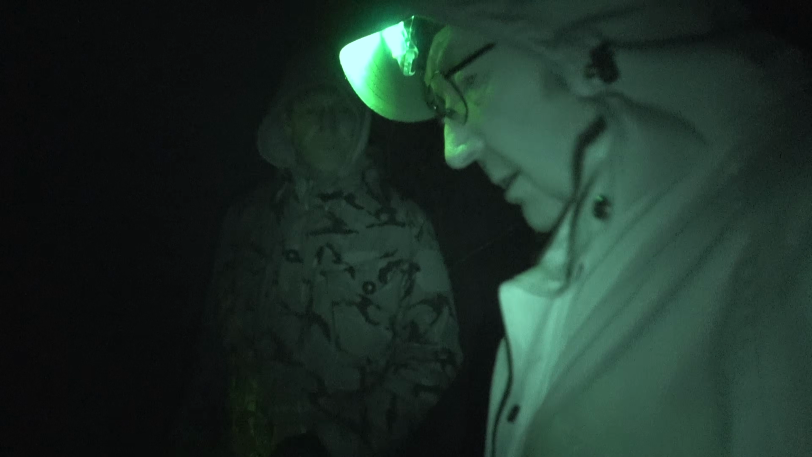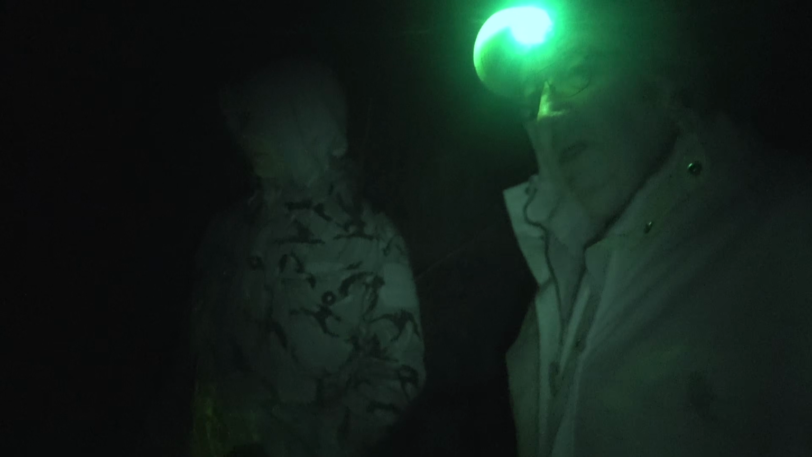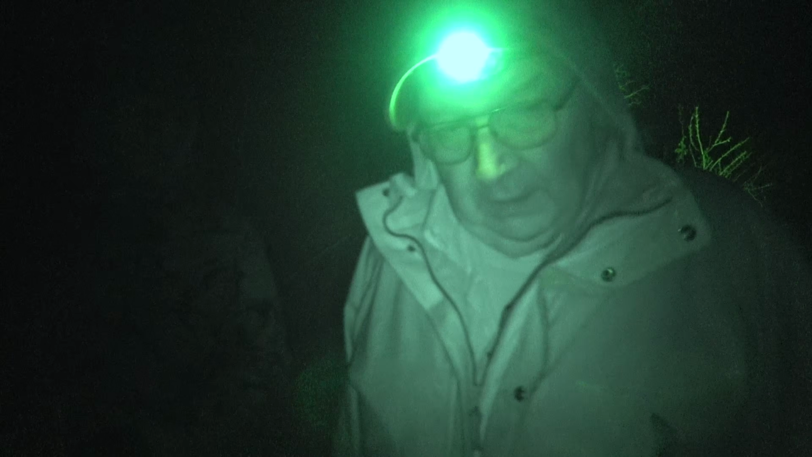Well, one of the many advantages of thermal is on the retrieve, because they do stay warm enough to see for a couple of hours, even in cold conditions like this. So they do help immensely when you're picking them up, as you'll see in a minute when we get down to Tin Can Alley down there.